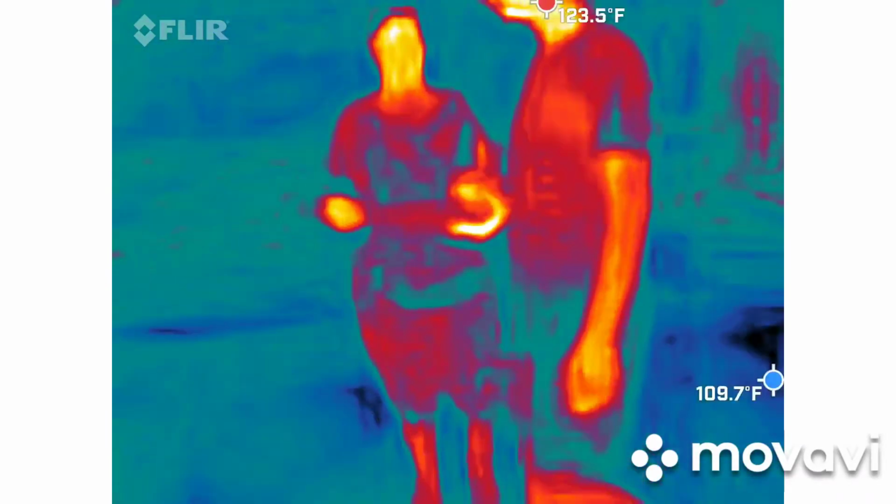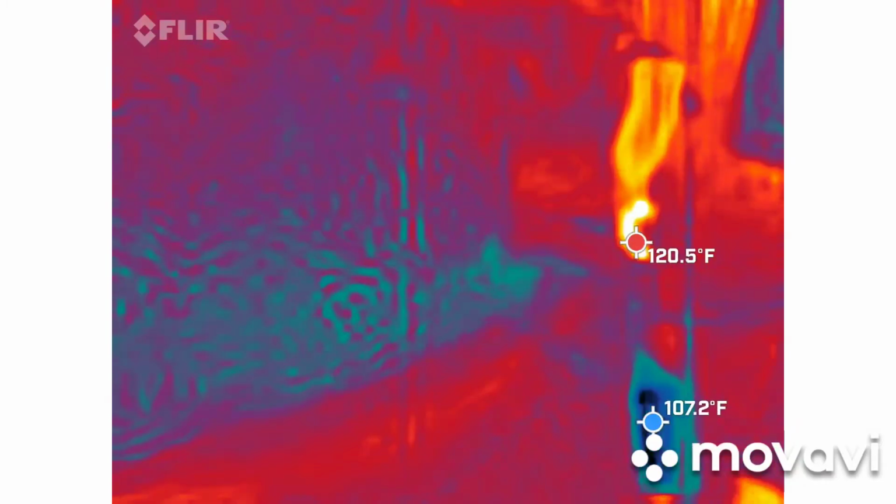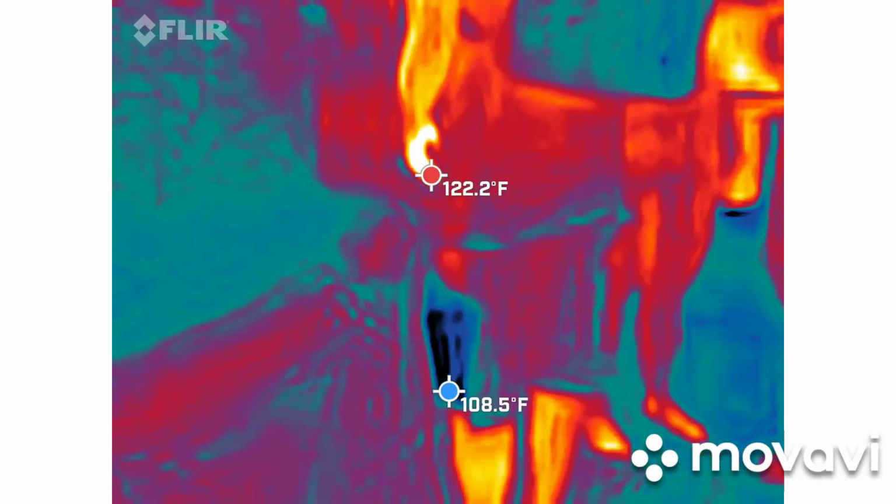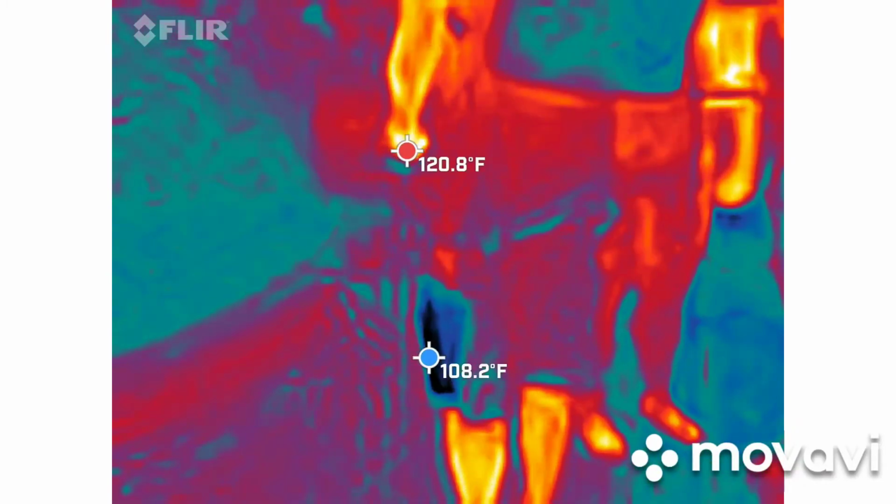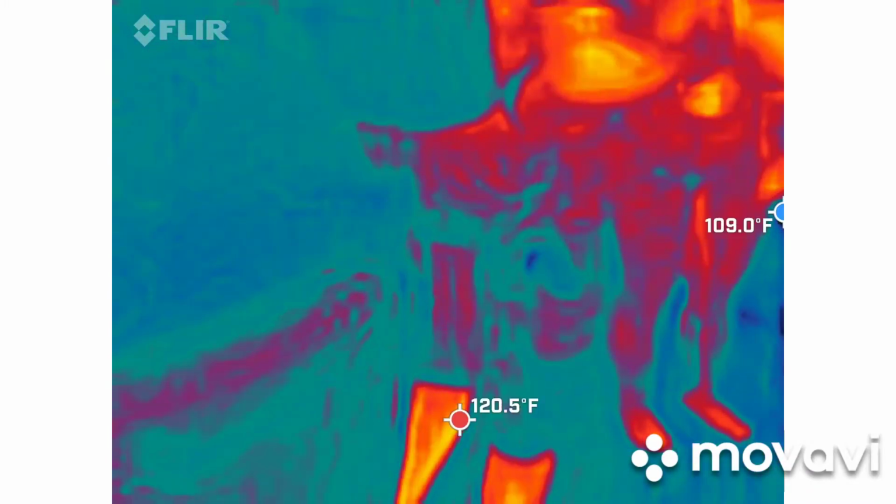Hey, friend. I'm gonna get a spot right there. I'm looking for like electrical poles, any kind of. We are getting close to the street where there are parking.